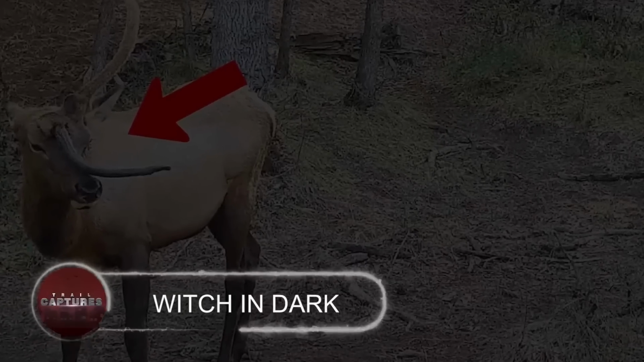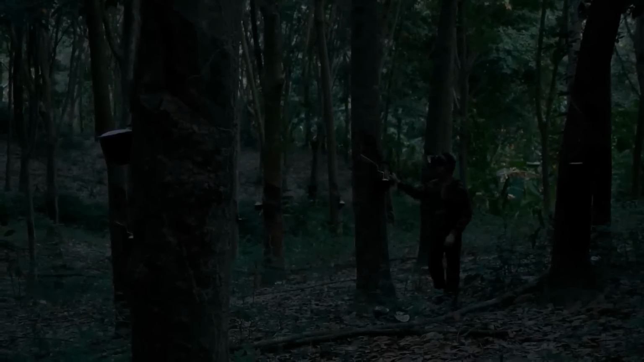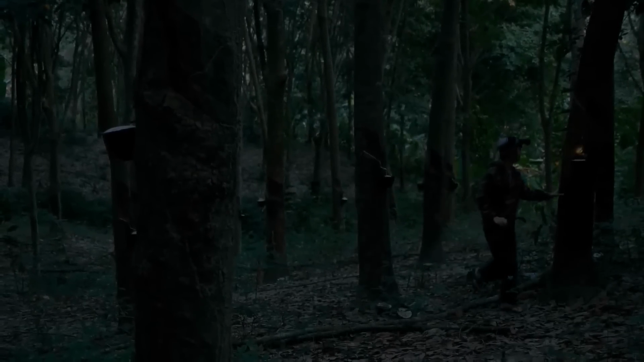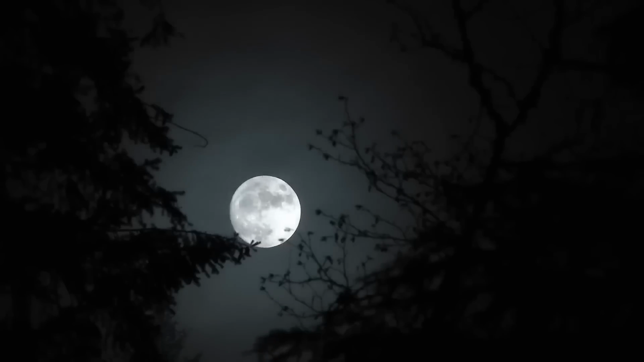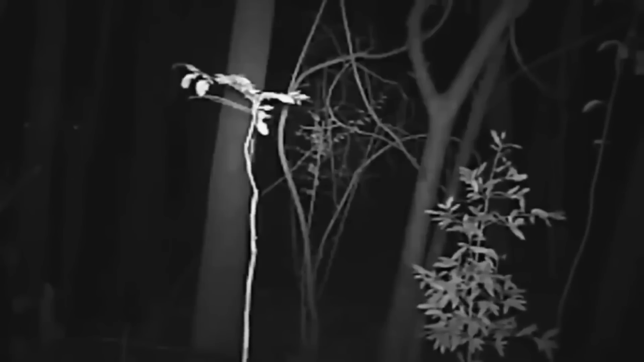Witch in dark. A farmer, after hearing strange noises for several nights, decided to set up a trail camera to see what goes on there after midnight. Not capturing anything at first, it was when the man lost all his hopes that the eerie figure appeared on the screen. Looking like a witch, the creature had glowing eyes and a face resembling an alien.